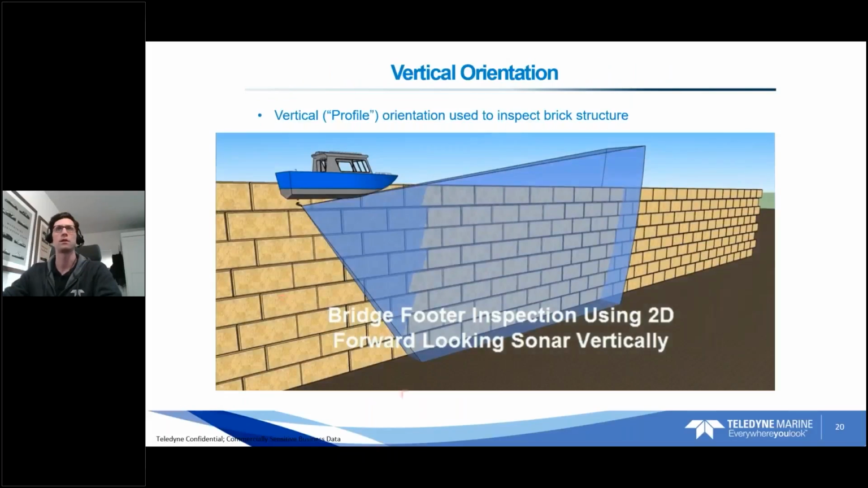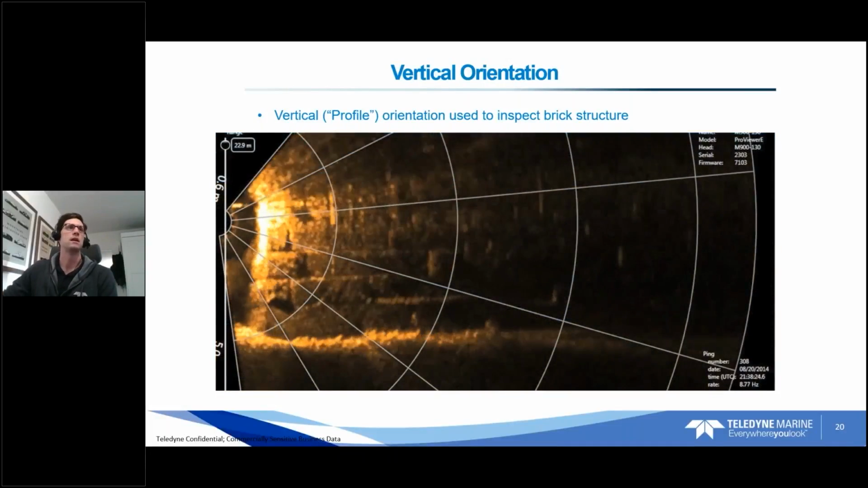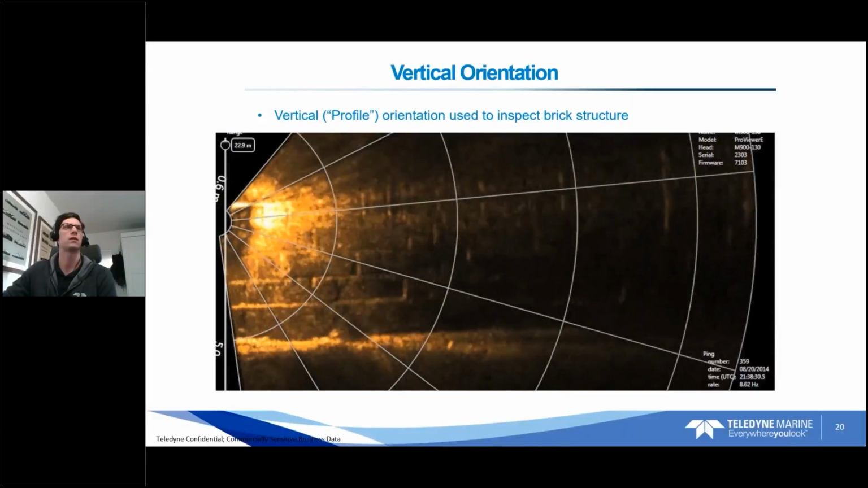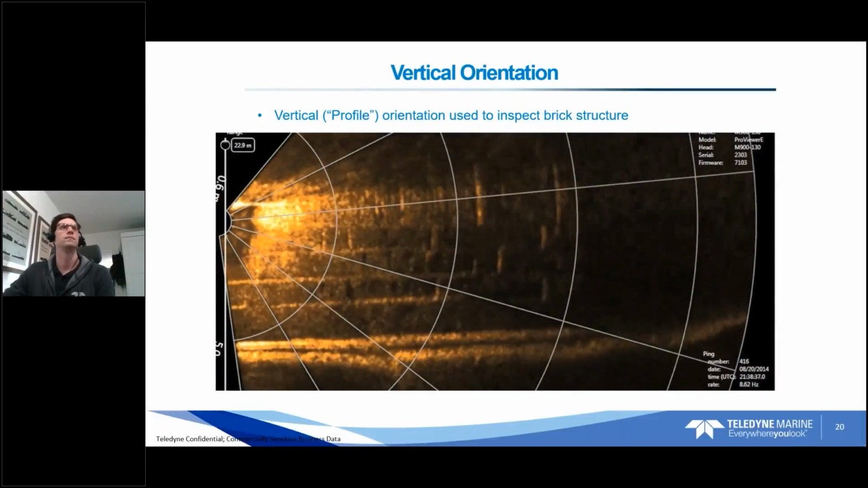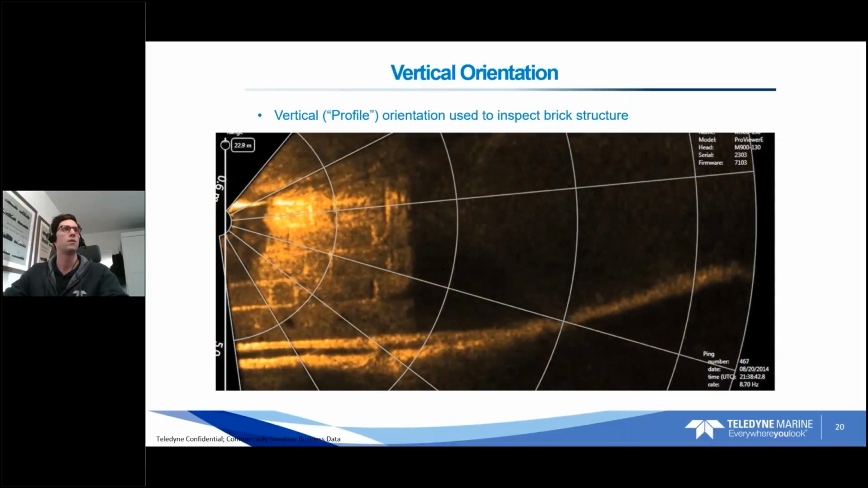And have just a quick last video here demonstrating that. This is, as you can see, driving alongside a brick wall here in the vertical orientation. And we can see the seafloor on the bottom here, and we can see the details on the brick here in the video as we drive along. All right, and that's the end of that one.